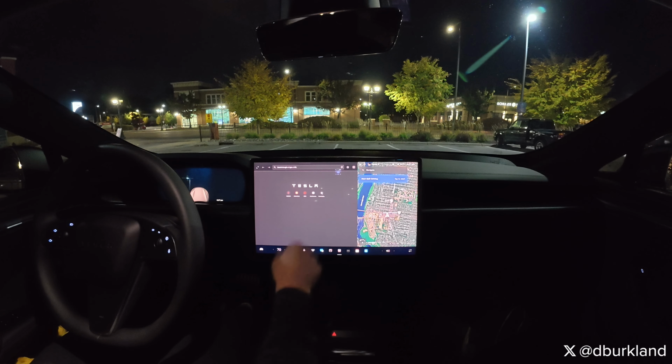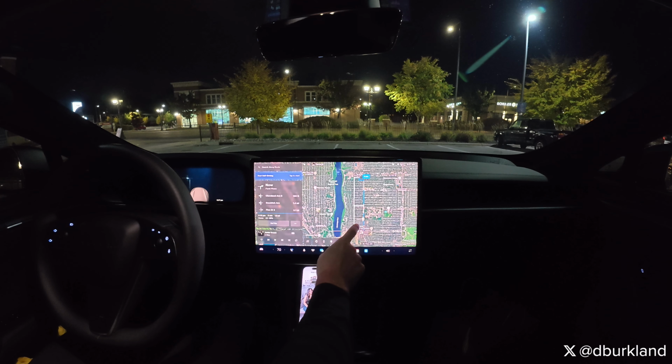All right, had a few problems with my camera there, but we got her figured out. So we're gonna head home now, and I am gonna come in a different way. So we're gonna come down Cleveland and go from there. If I can just tap the right buttons. There we go. All right.